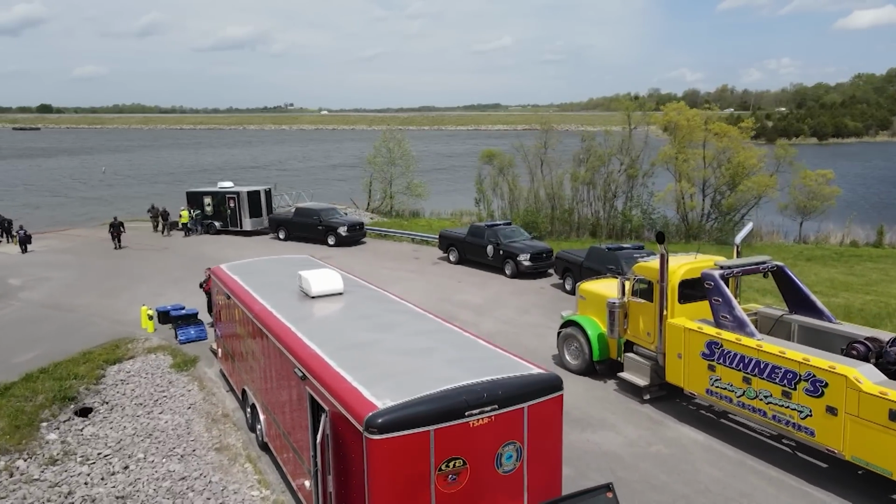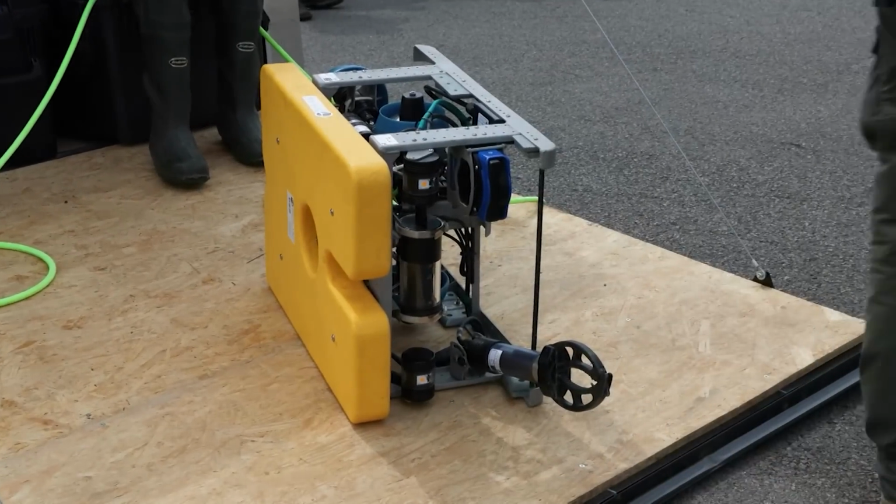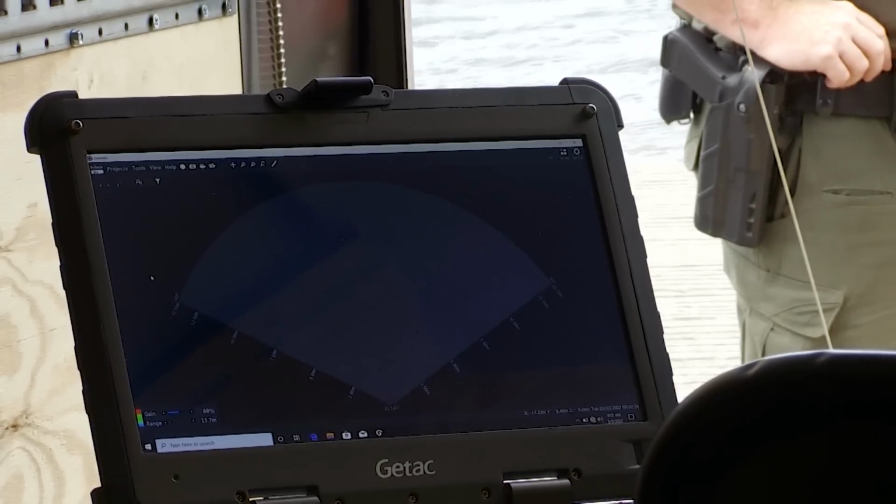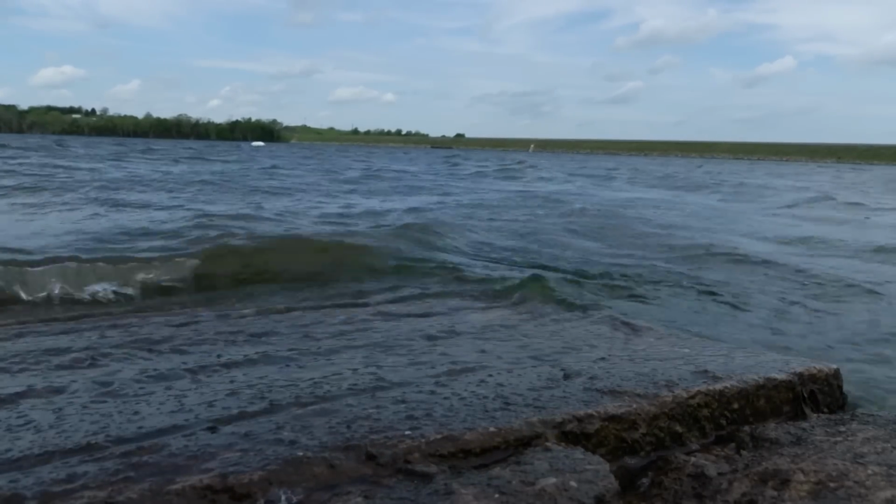We're getting ready to deploy the ROV. It's an underwater drone. It has multiple propellers on it and a claw on it. It's going to be run off a generator. It has a big monitor on it along with a computer that you use for the sonar equipment. There's a process to go through. You got to run your cord to the ROV. There's a lot of little bitty things you got to check before you can put it in the water and make sure everything works.